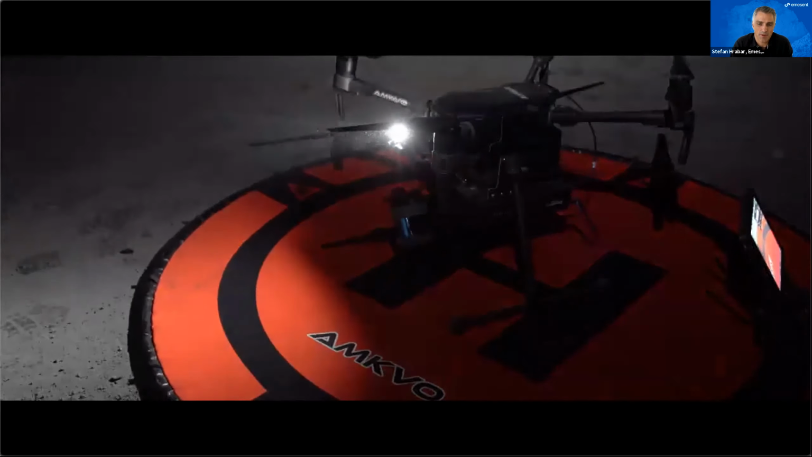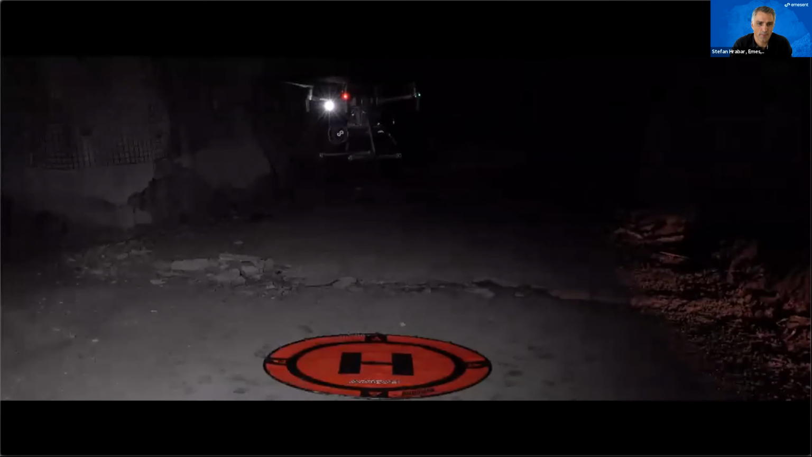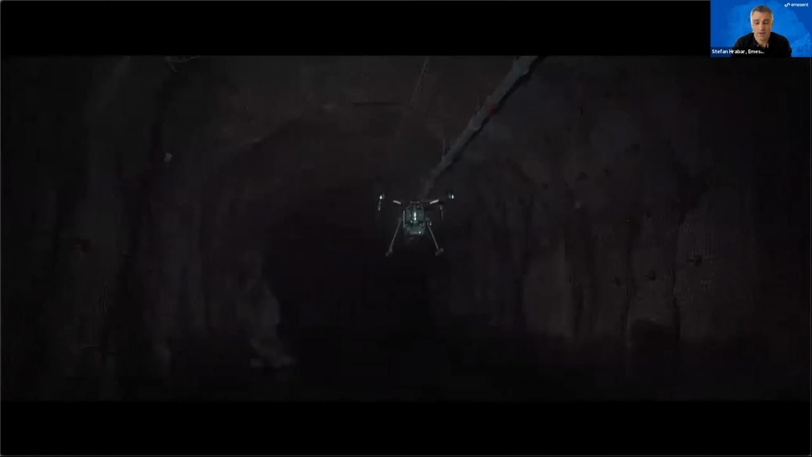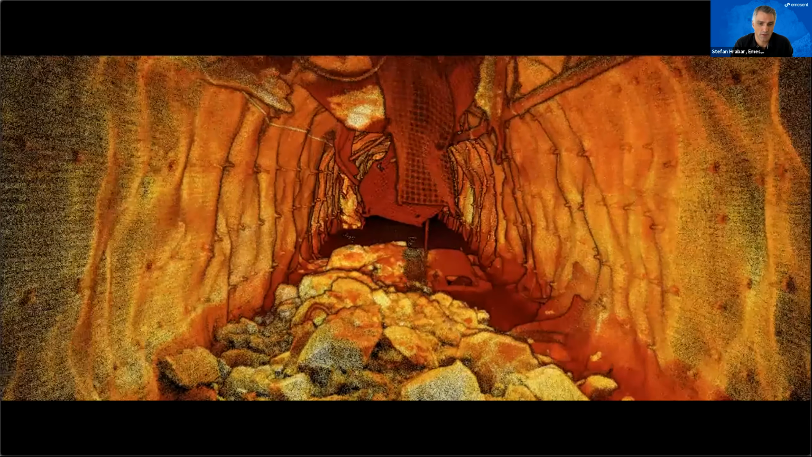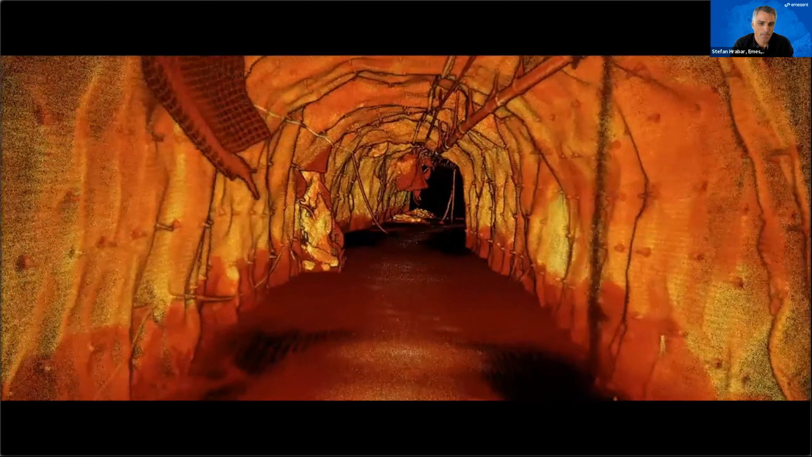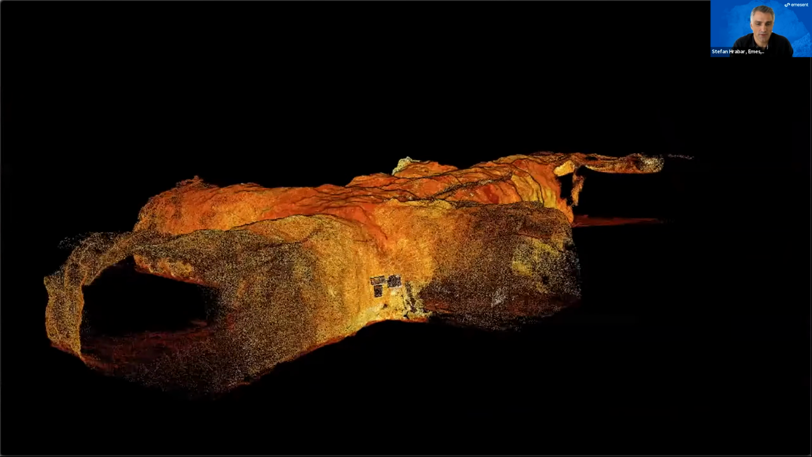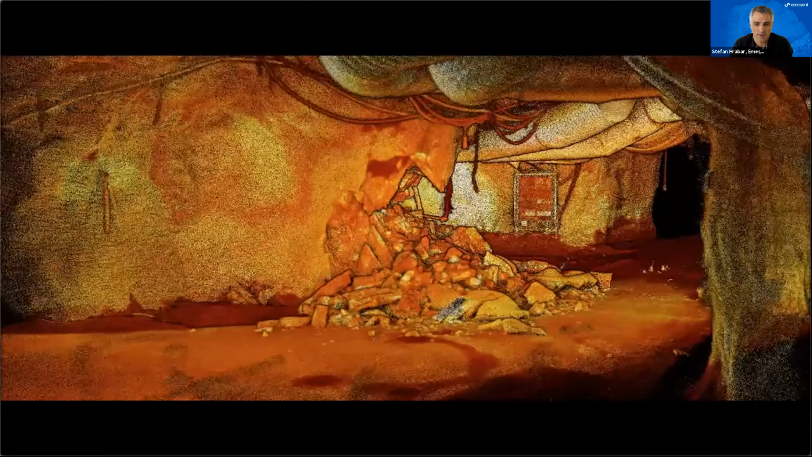So this was an incident which happened in a mine in Sweden. This is an underground mine, and they had an earthquake or a seismic event which caused a lot of the mine to collapse in places. And obviously this is a very dangerous occurrence. Luckily, nobody was injured, and there weren't people in those areas at the time.